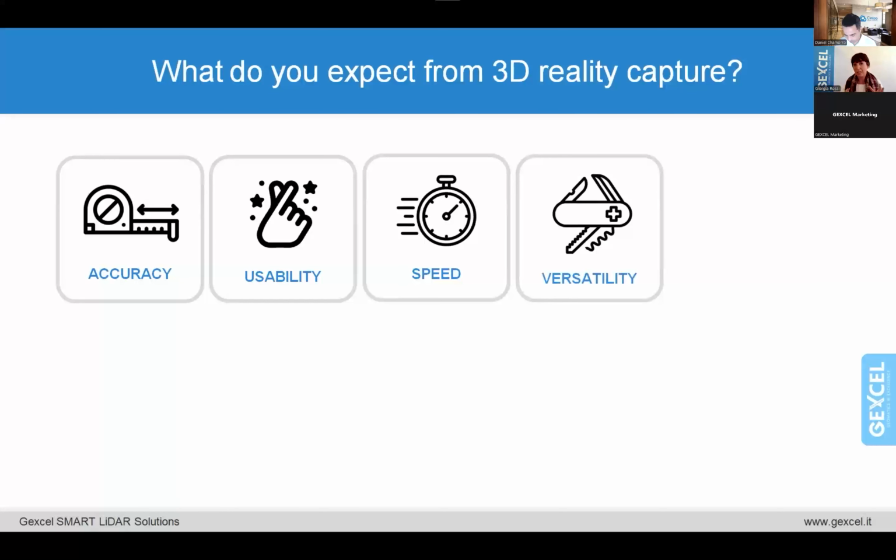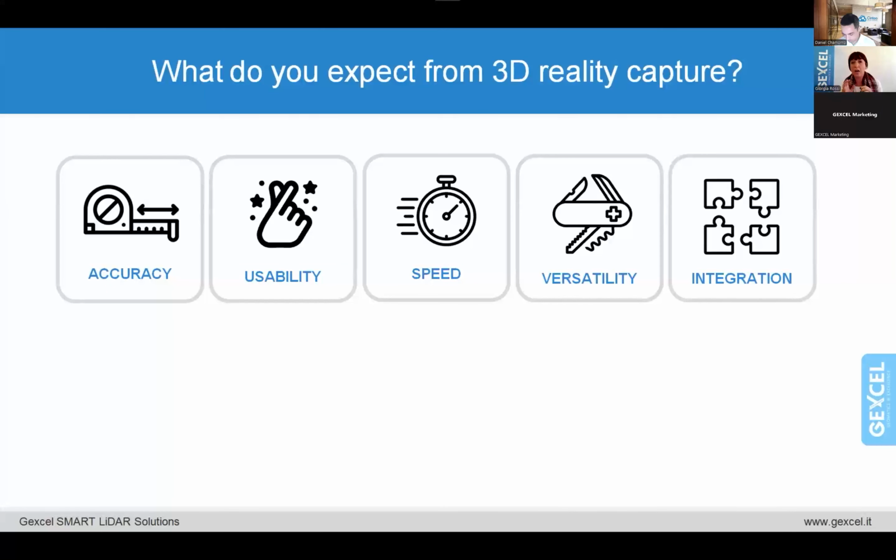I want to be versatile, because I'd like a system that I can use in different configurations and different environments: while walking, while driving, upside down. I want to integrate my solution, and especially my data and my different devices, which can be SLAM systems, mobile, TLS, photogrammetry.